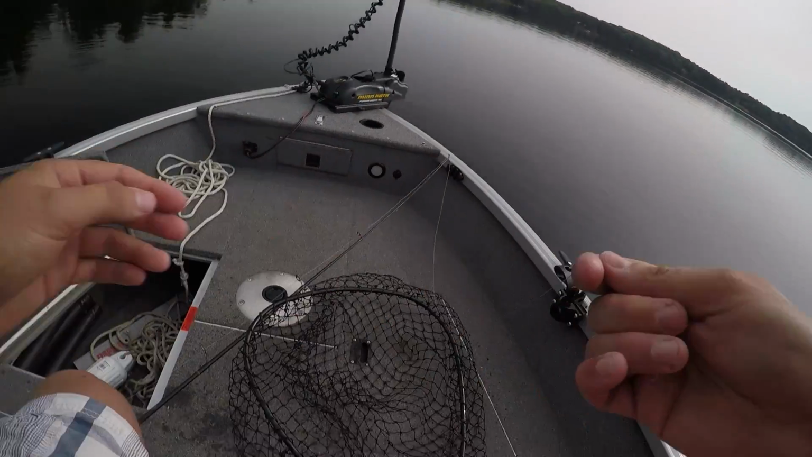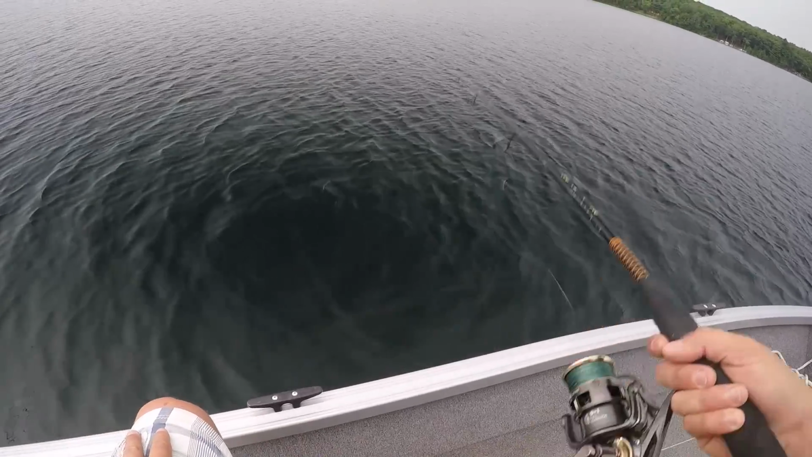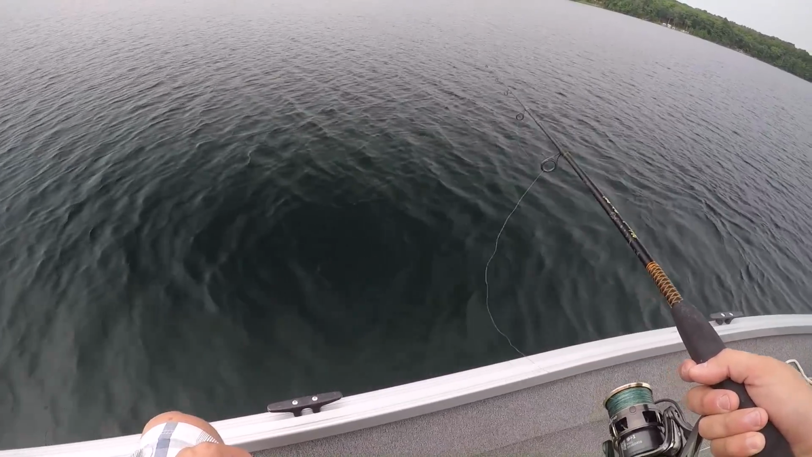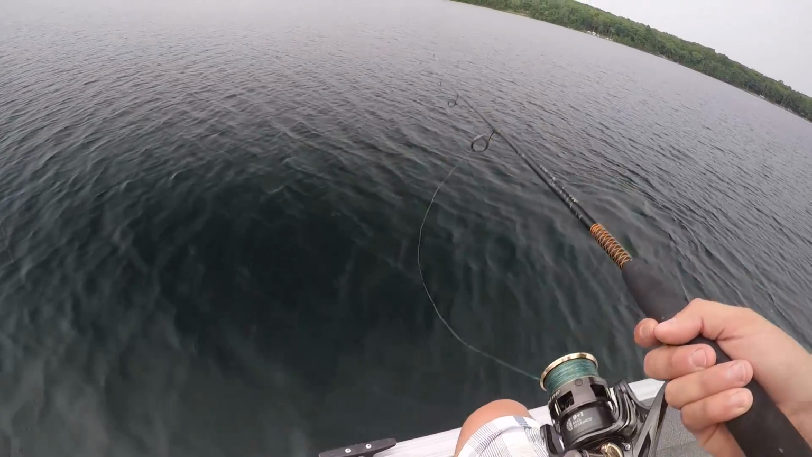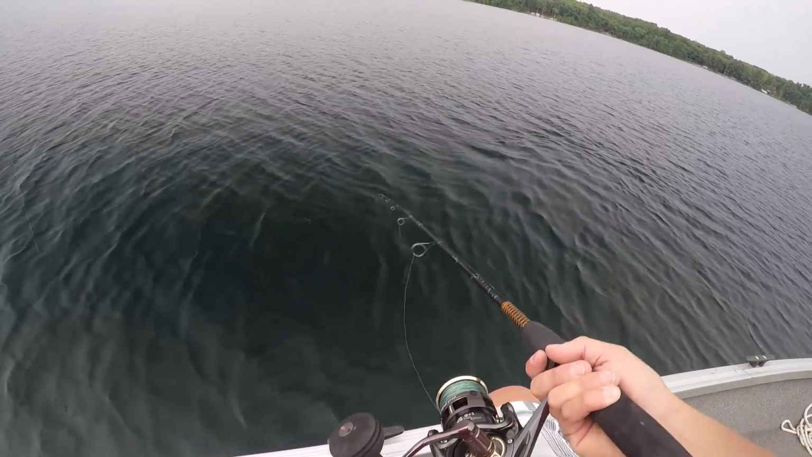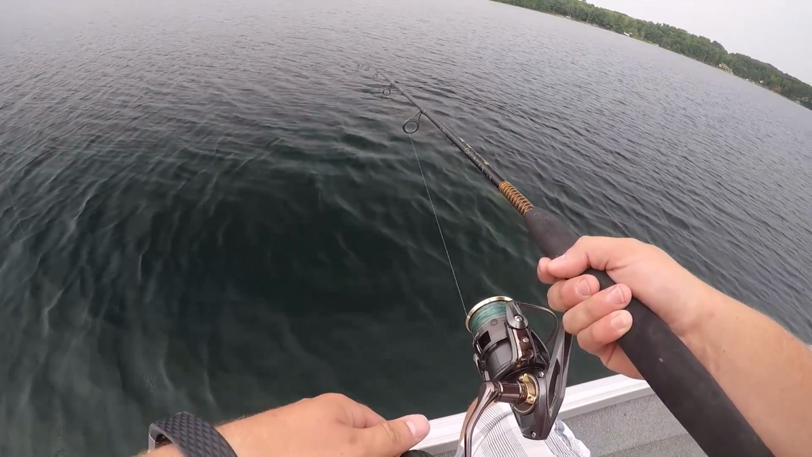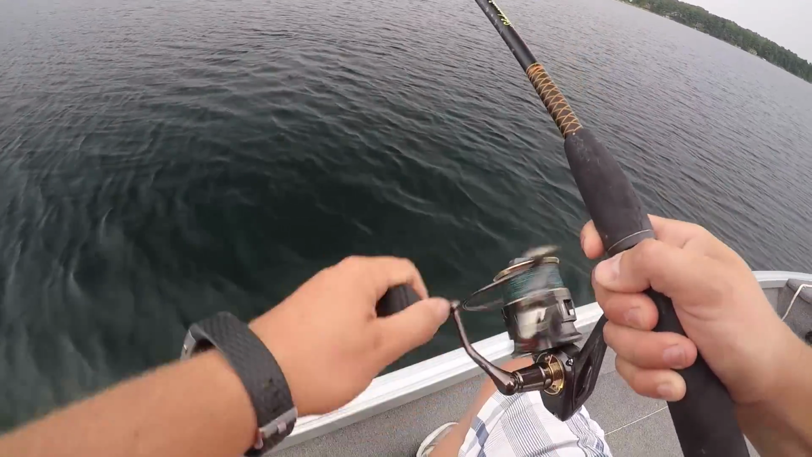Haven't even got my other rod set up for the big sucker. Just found the cribs again, letting my line get down there with just a minnow in that circle hook. See if I can't pull up a smallmouth or a huge rock bass that eats these things. There we go, sort of looks like we're on bottom or close to it. Or we got a fish already. Got a fish, that's what it is.